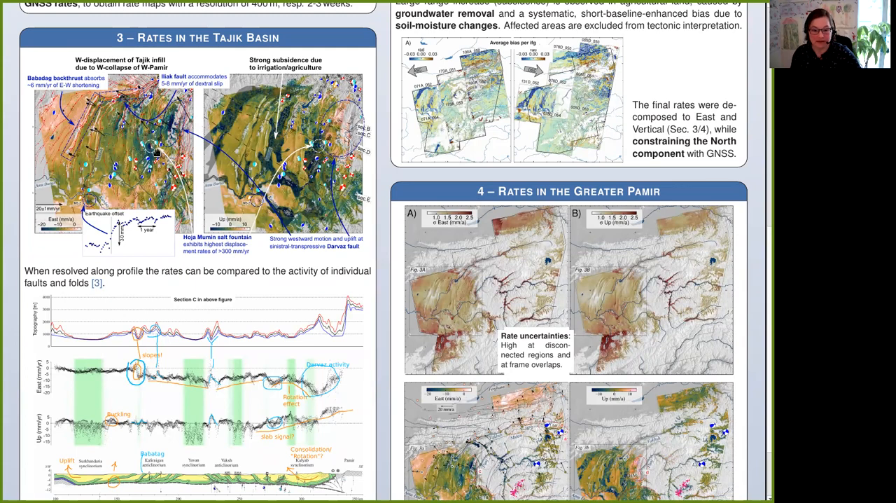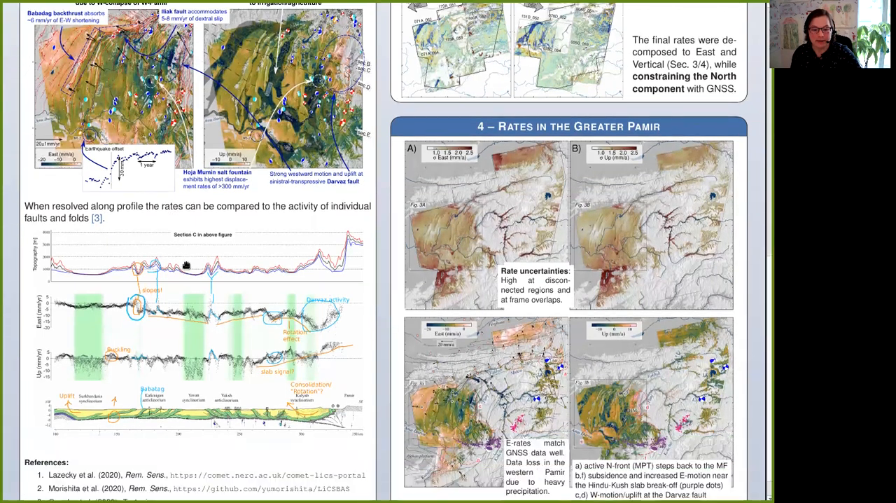We also see spectacular salt tectonics at the Hoja Mumin salt fountain, and we can even resolve a magnitude 5 thrust event on the Afghan platform in space and time, where we see a displacement of a few centimeters only. When we look at rate profiles, we then can connect sharp rate changes to geometrical structures in the subsurface, which are derived from mapping and ground penetrating methods.